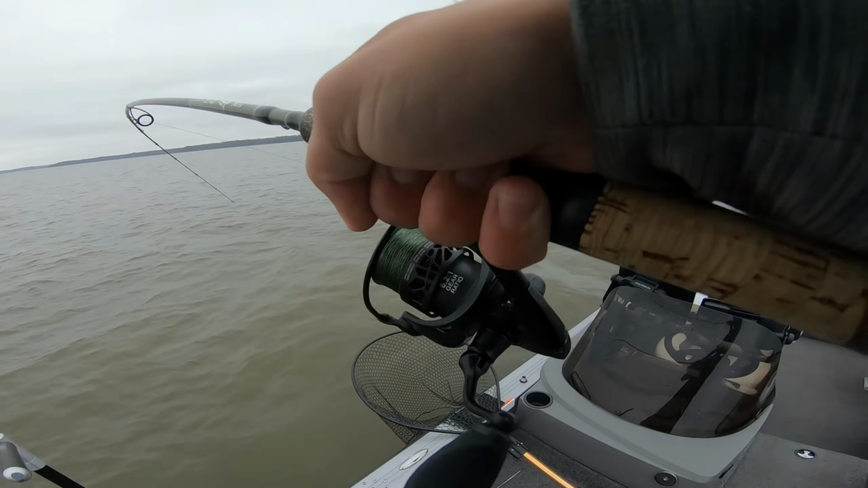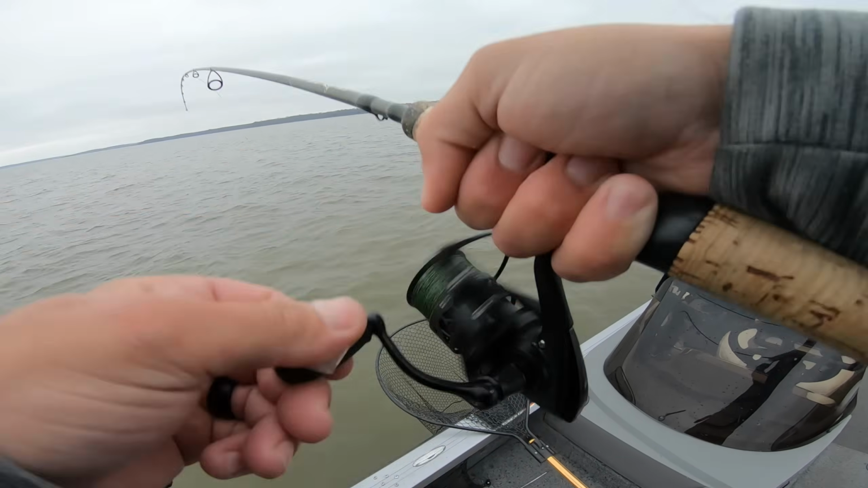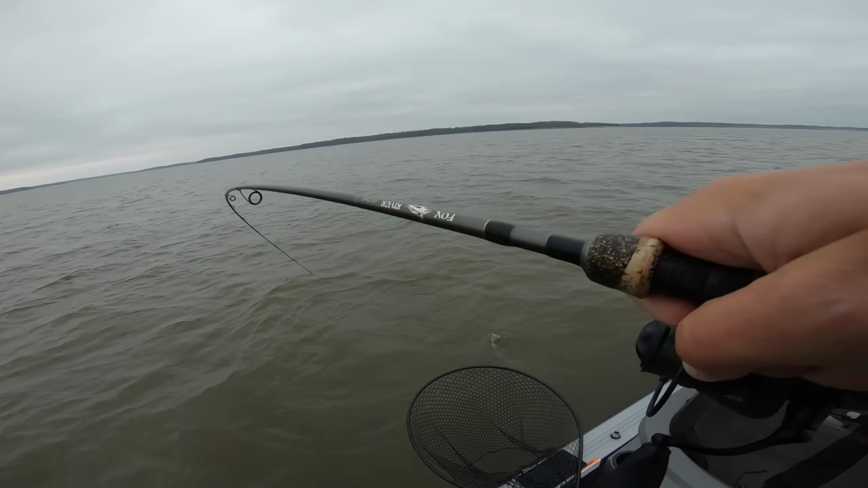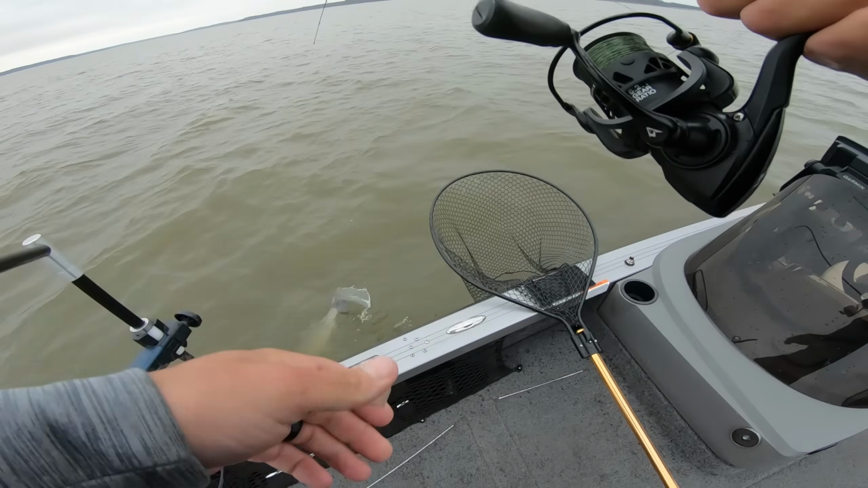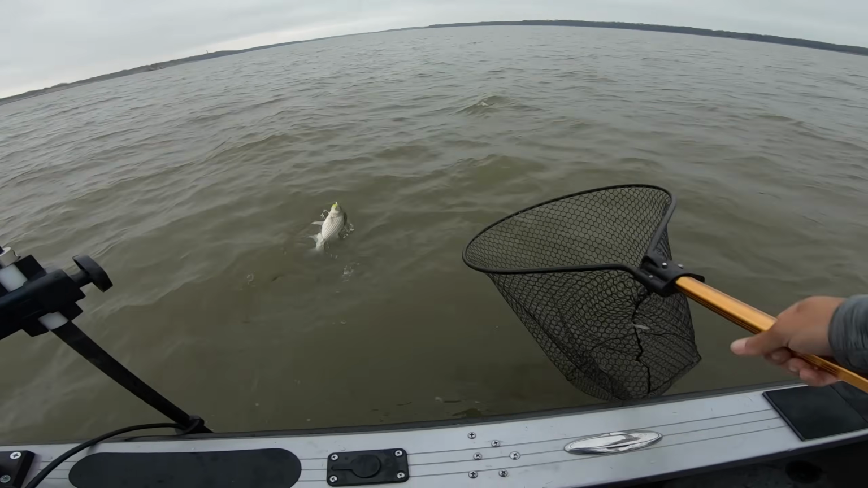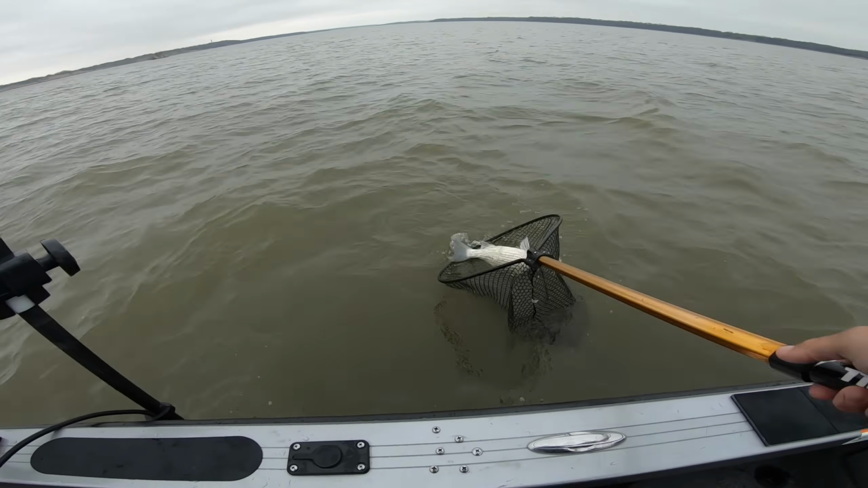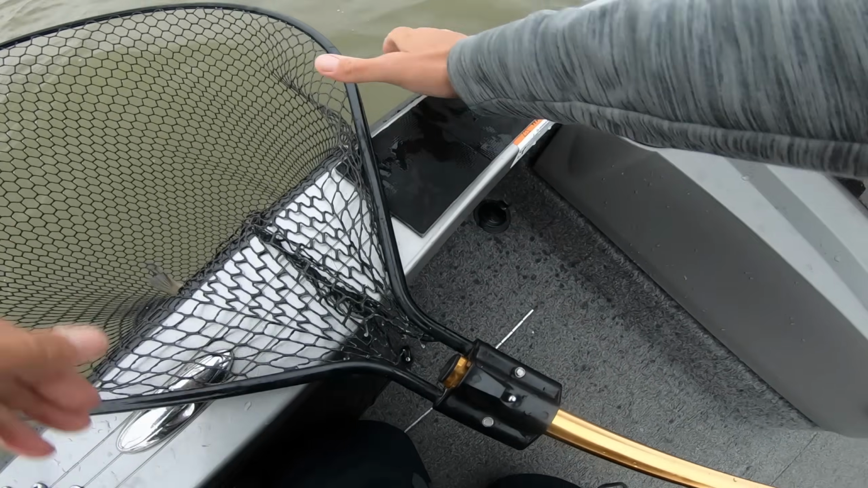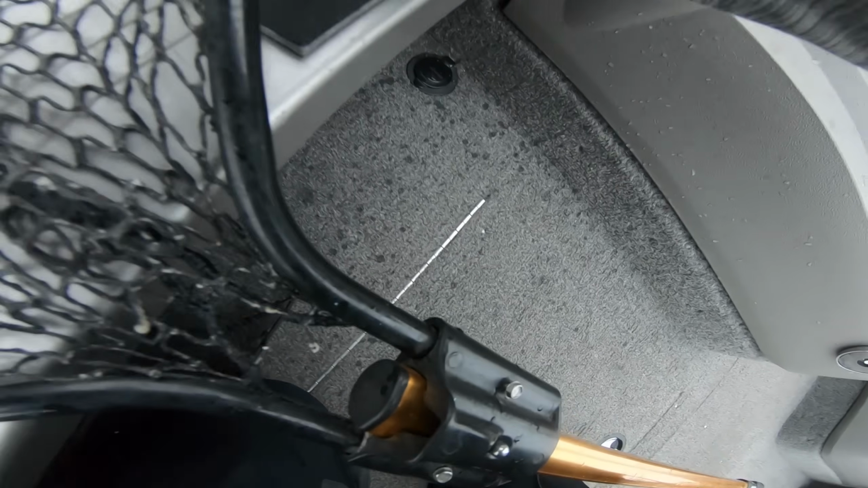Oh, it is a wiper. That was gonna be kind of a boring clip because I caught like 15 white bass in a row. But nope, because I don't know how many white bass are gonna make this video. We're trying to make this all about the bigs.